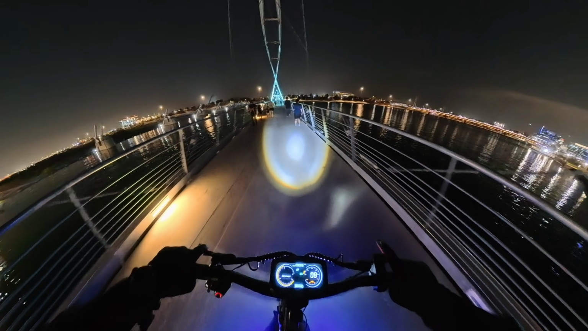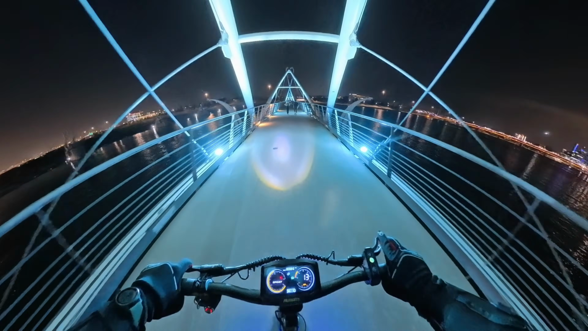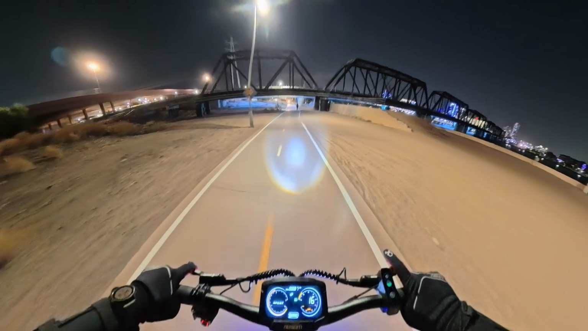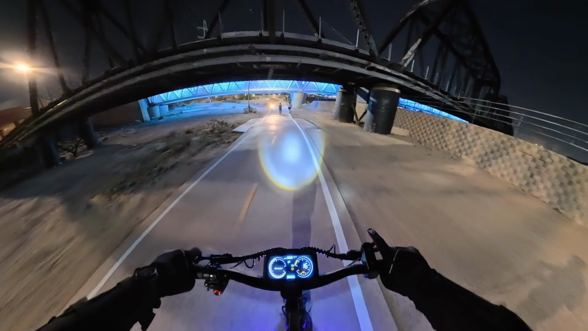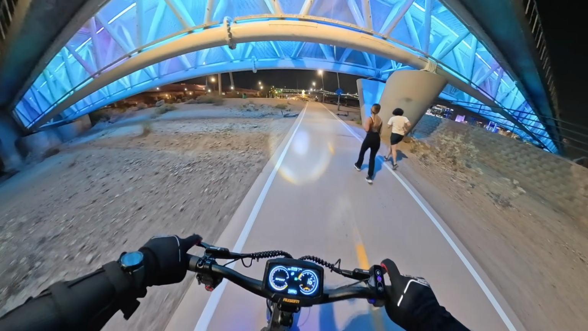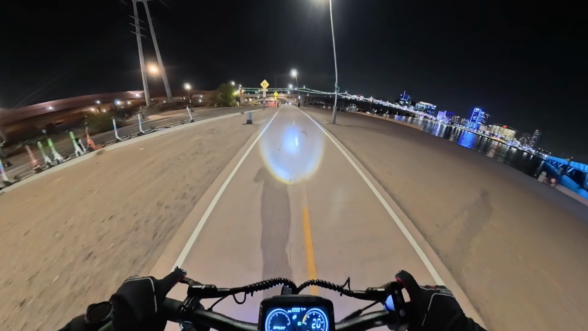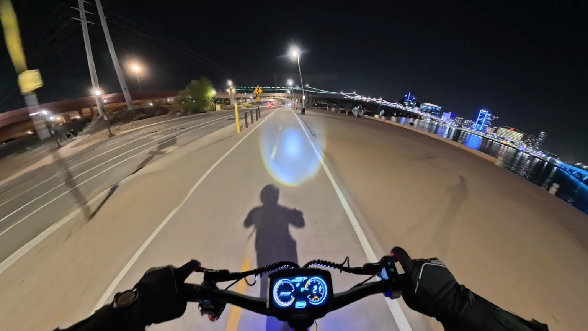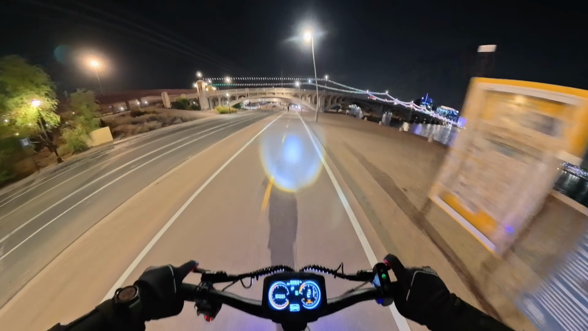Lots of people out walking and running today. This is the time of year where things are starting to get a little bit cooler. Got some folks on e-bikes up ahead. You just got to watch out for the rental scooters because I almost ate it a couple times ago that I was out here. I almost had a head-on collision with a rental scooter rider, and that would have been awful. So glad I was able to avoid that, but you always got to be careful.